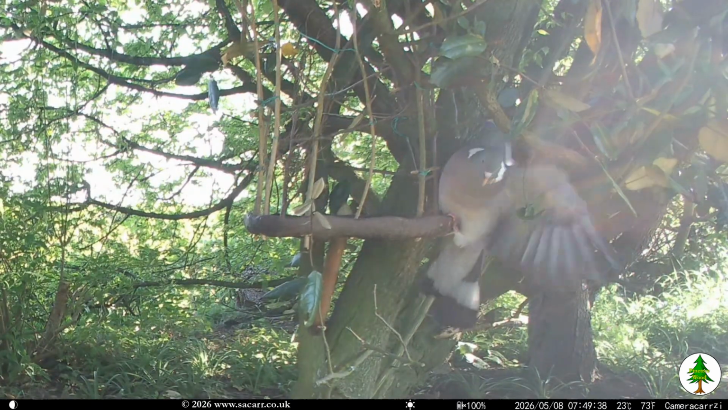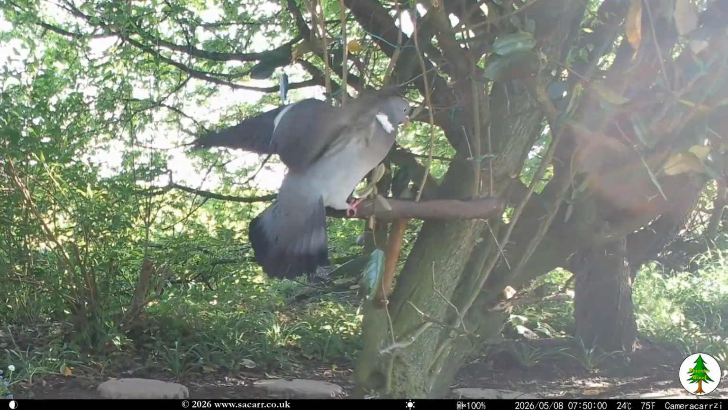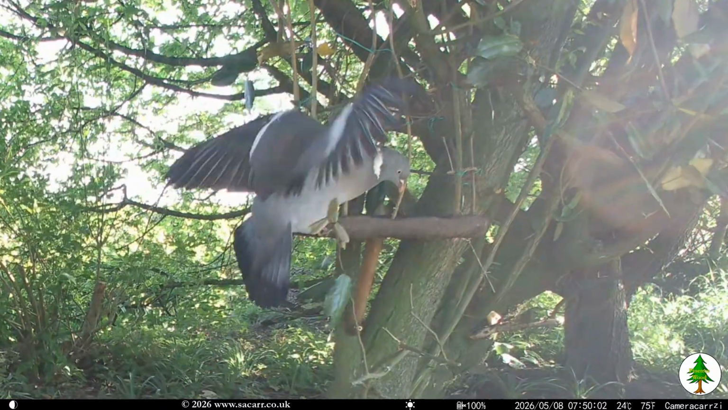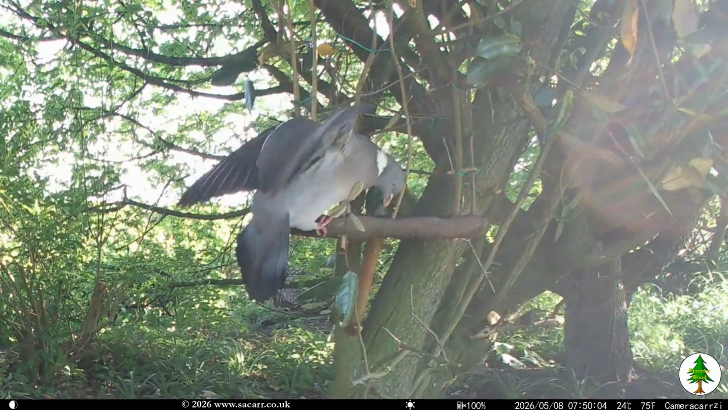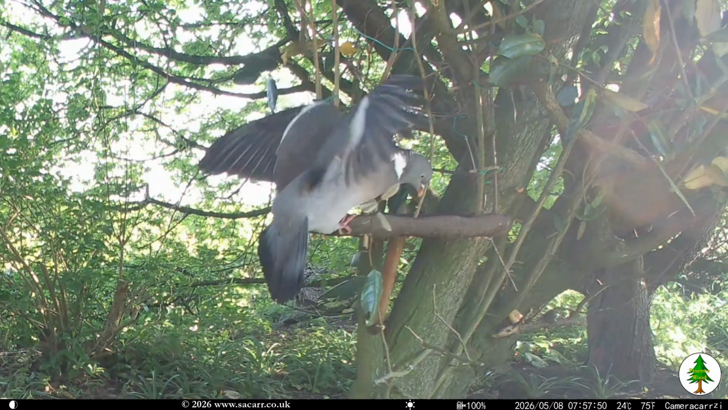The pigeon was still determined to get to the table seed, and it half managed, clinging and flapping furiously while eating the seed at the edge of the table. It must have used more energy than the seed would provide.